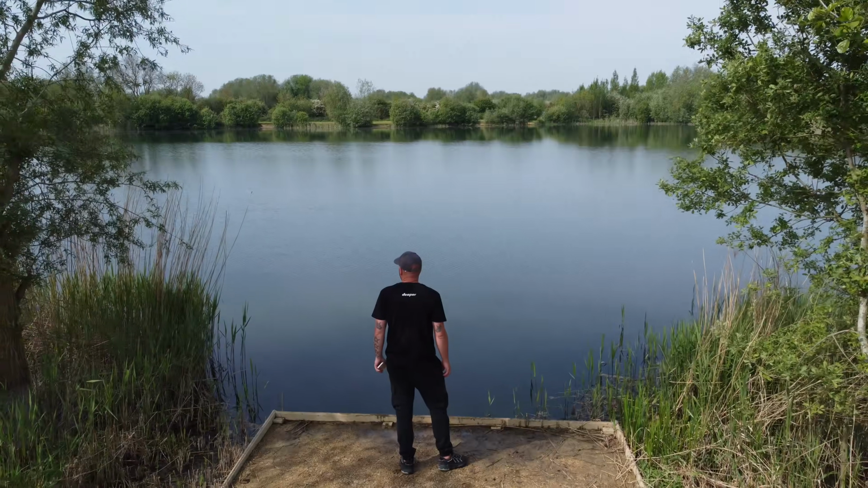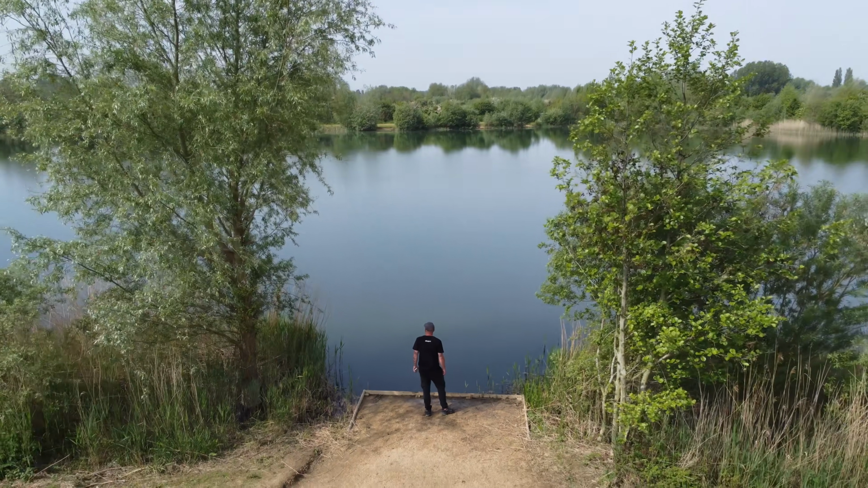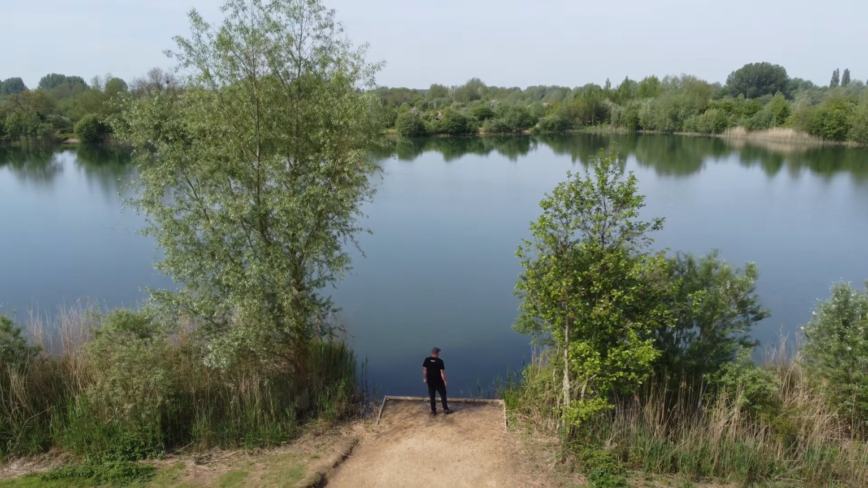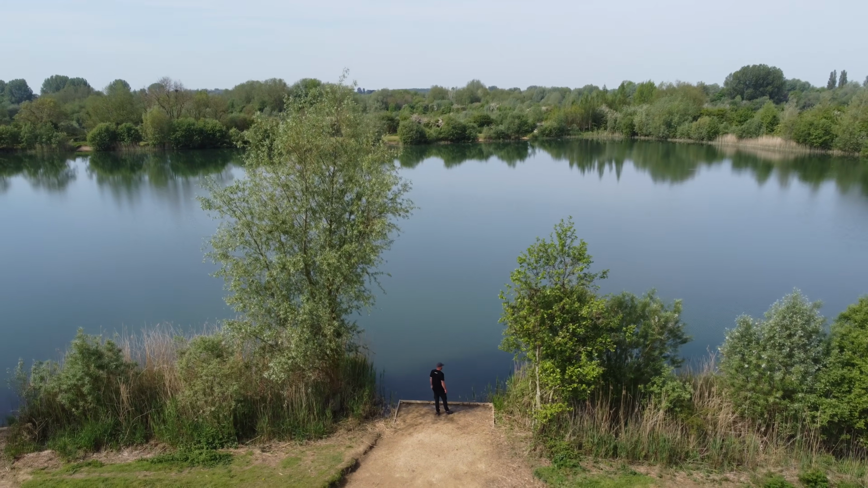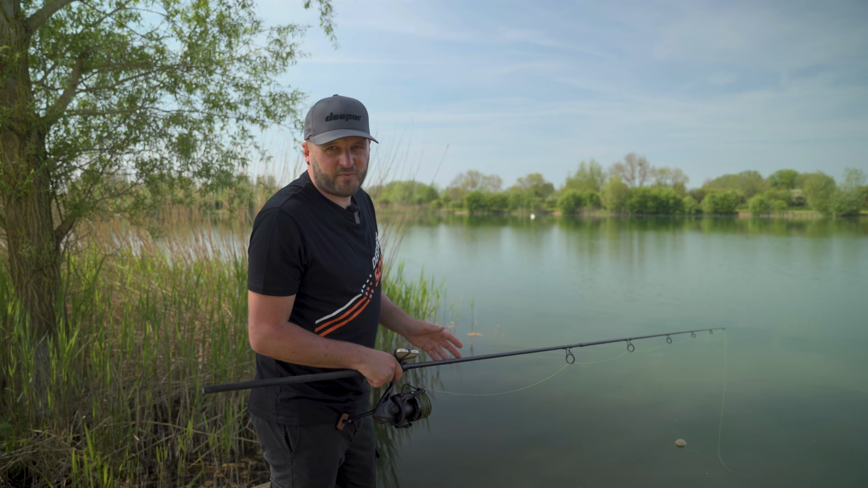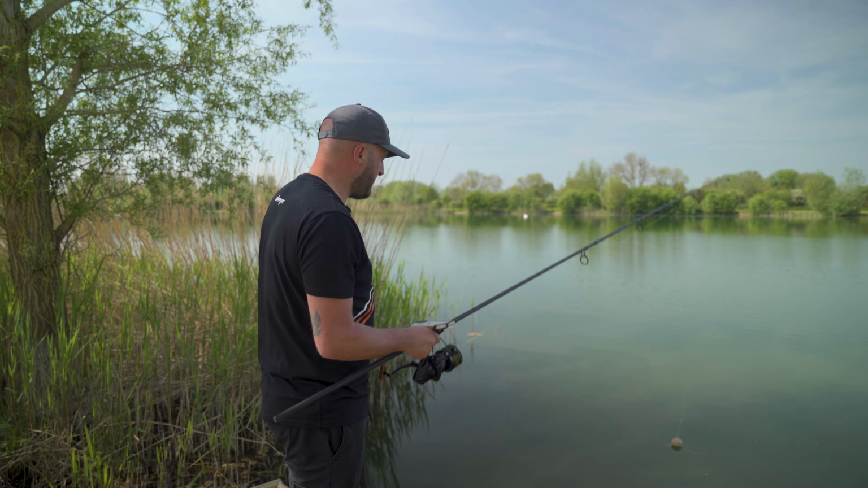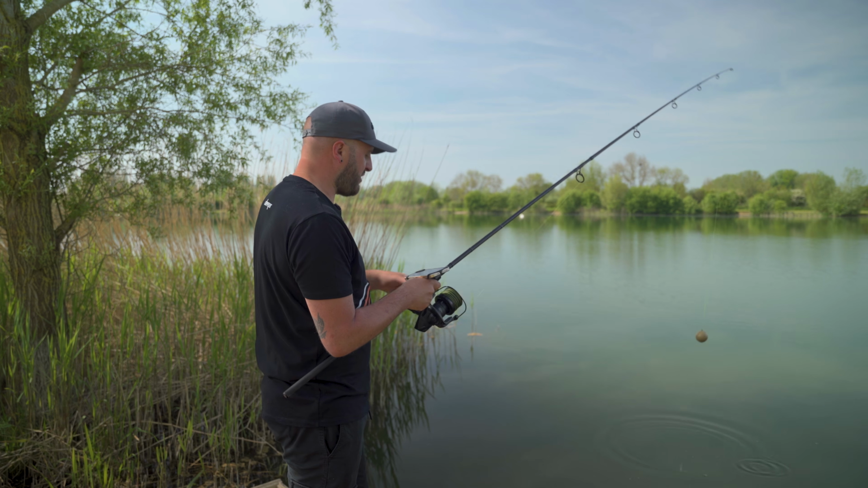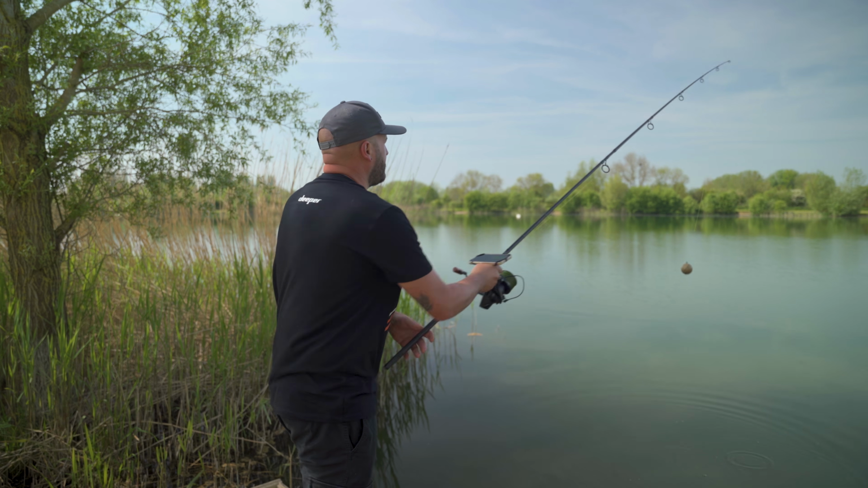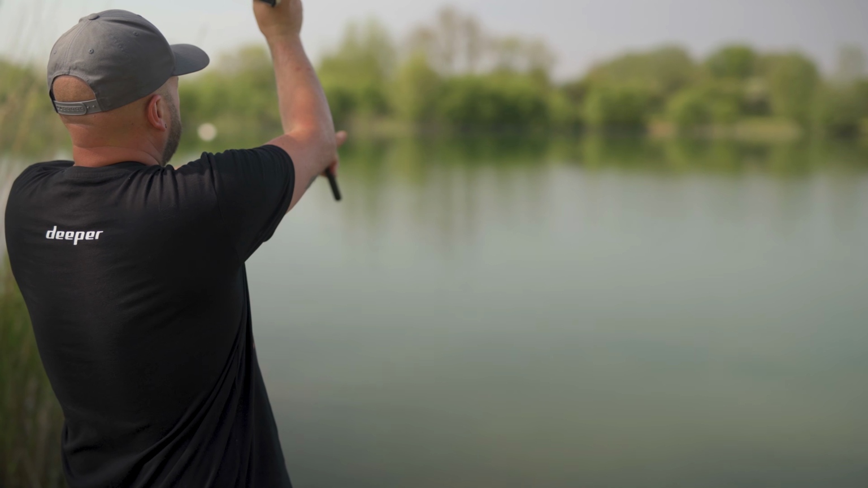Right, okay, so we've dropped onto lake number 5, swim number 4, away from any of the other anglers, just to have a cast and see what we can find underneath the surface on this lake. It's not a lake that I've fished before, so I don't know anything about it in all honesty. So again, we're going to give the Chirp 2 a cast, and we will see what it reveals.